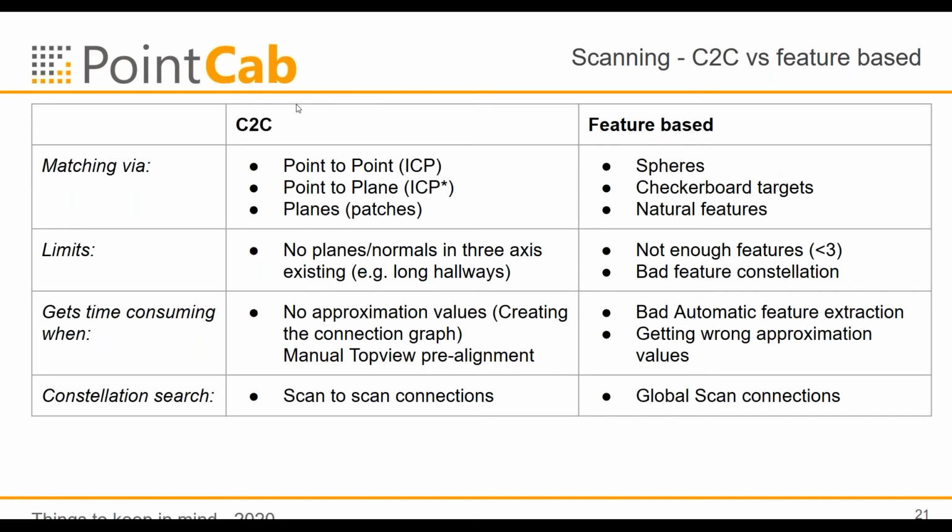Where are the limits? The C2C, cloud to cloud, has limits. If you have no planes or normals in 3 axes, then you are not able to proceed with the cloud to cloud. Meaning, if you are in long hallways and you don't see the front or back wall of the hallway, or you are outdoors and there are no man-made objects, then the cloud to cloud will most likely fail because it can't detect enough planes in different axis directions.